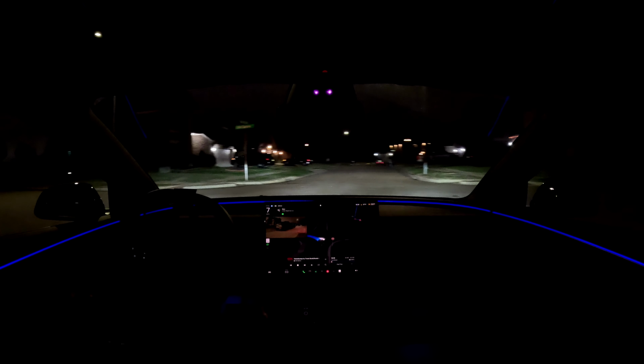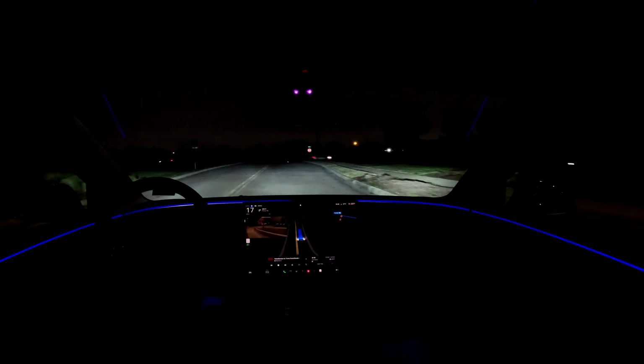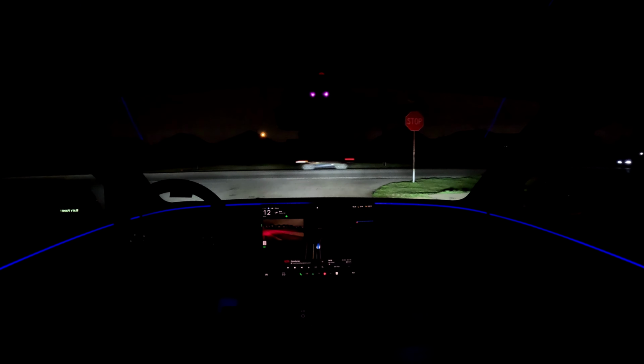We just got our FSD update today. So we're on version 13.2.8. A little bit of a night drive, it's like 7:30 p.m. here in Southeast Texas. We're going to a little Mexican restaurant, not very far. Baby girl just finished her work and is meeting me there.